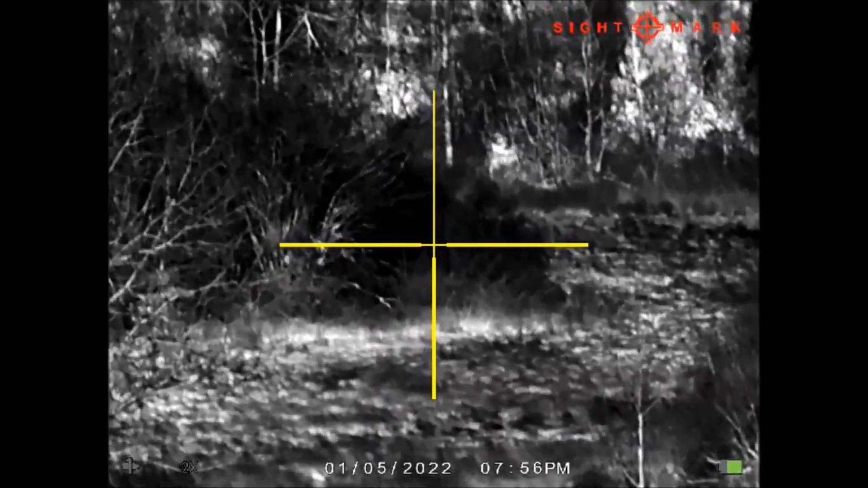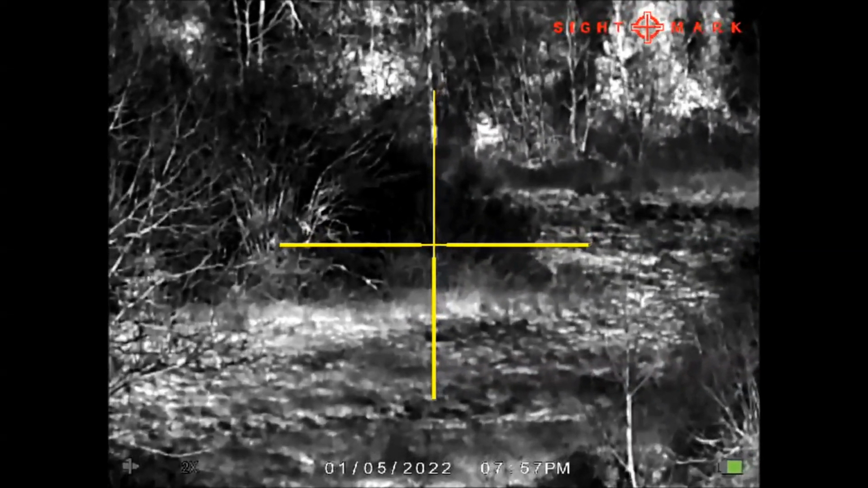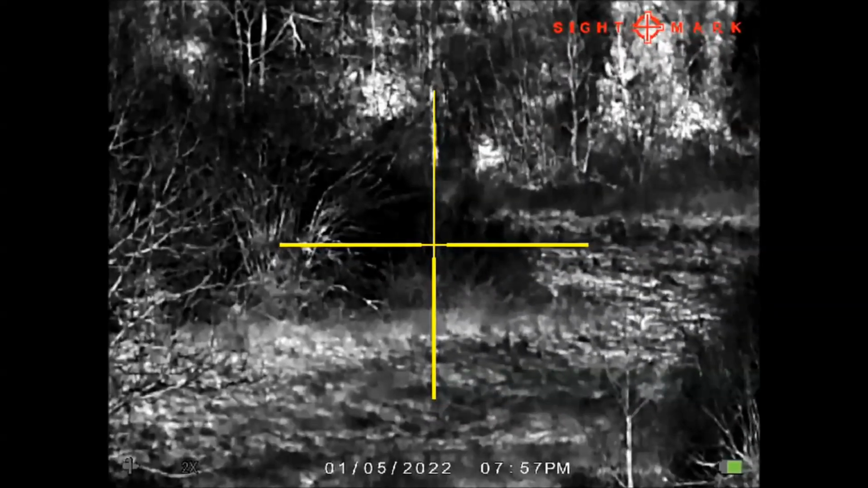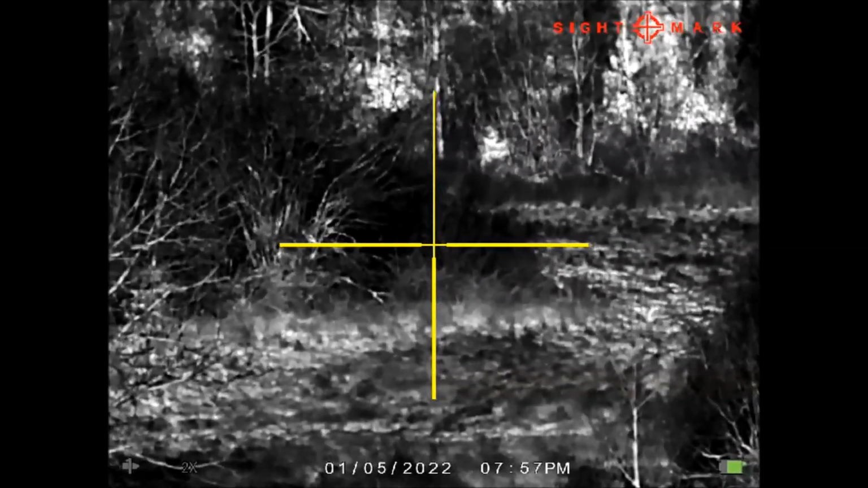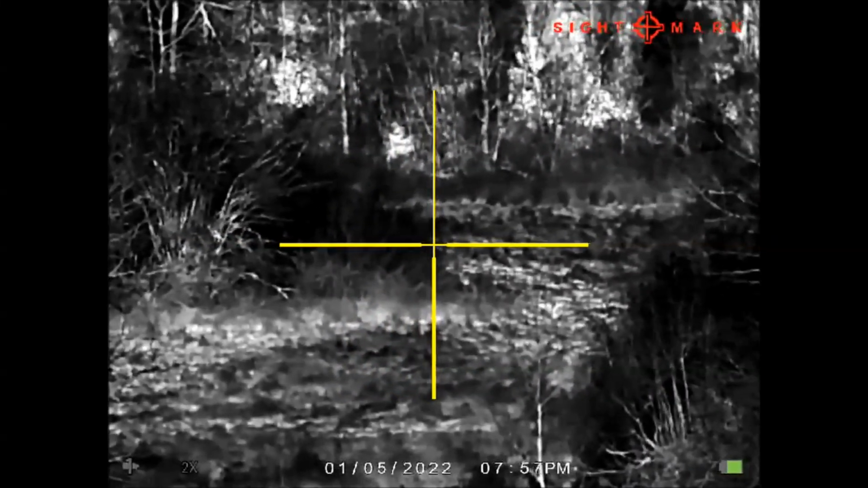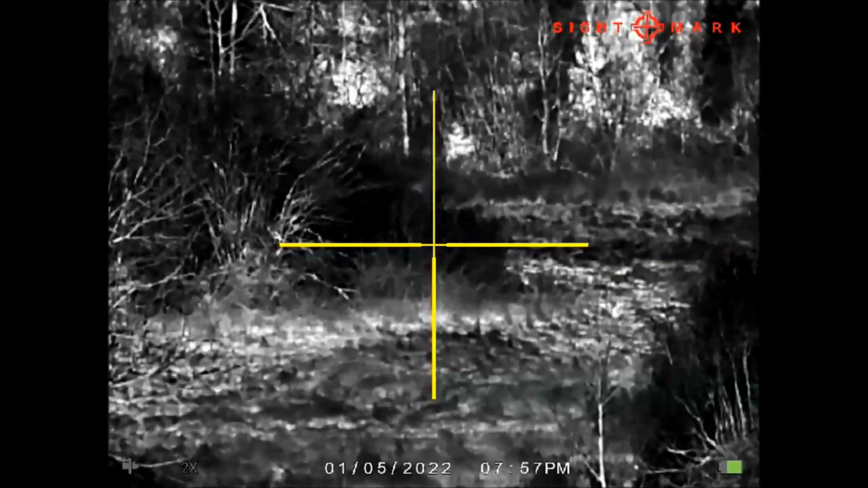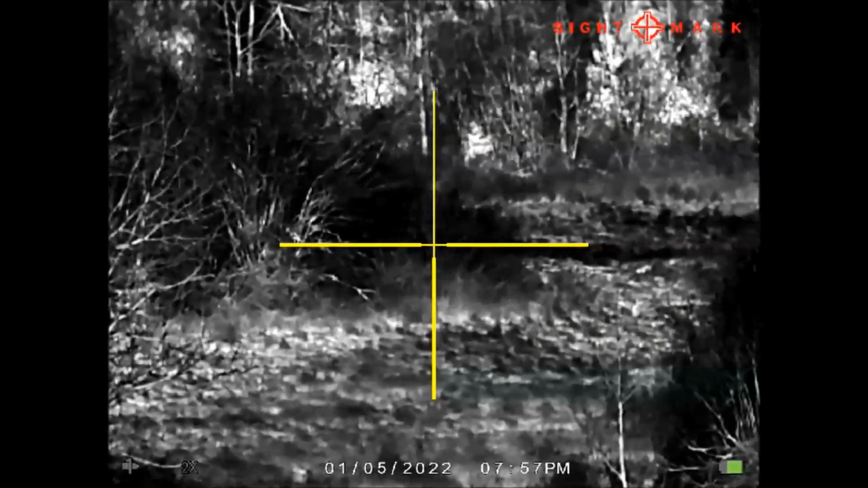This reticle resembles a duplex with just the vertical upper line a little bit thinner than the other three lines. Basically it is the duplex, okay? And this is the yellow flash color.